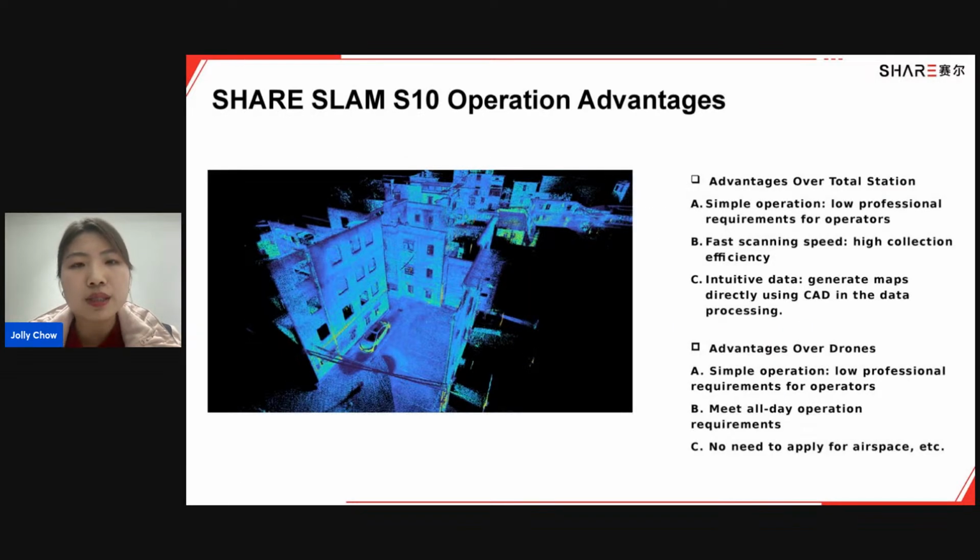So here we have some operational advantages of SLAM S10 when it comes to facade measurement in the renovation industry. Compared with total station, the operation of SLAM S10 is quite easy. It doesn't have much requirement for the operators. The scanning speed is fast.